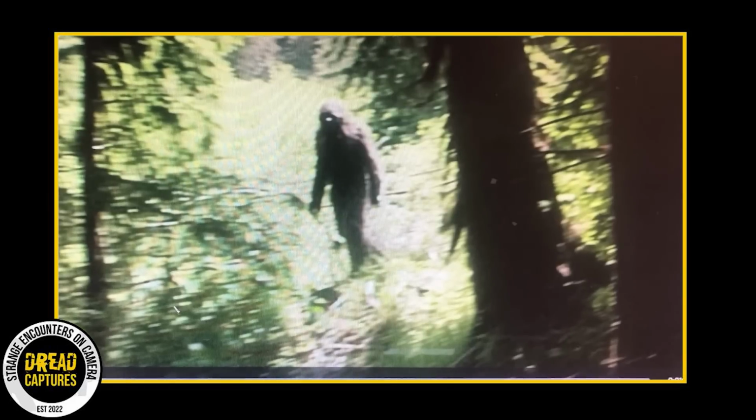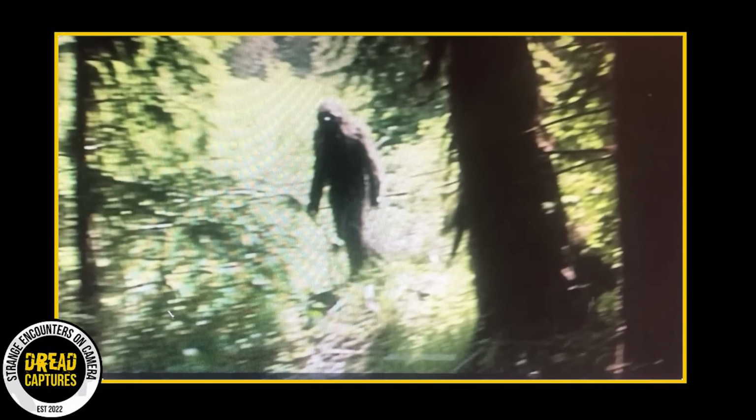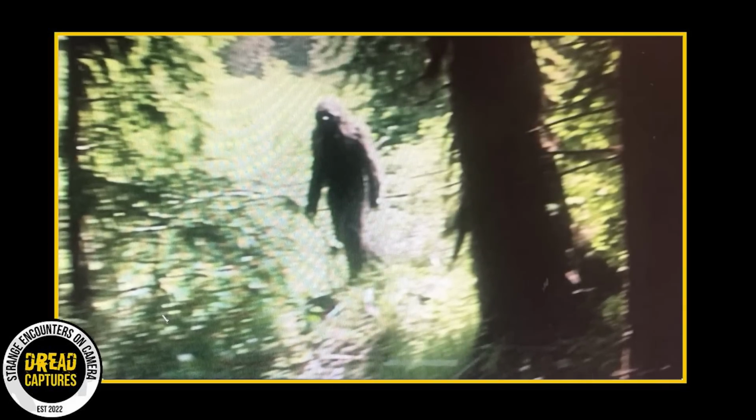Unfortunately, the lighting is pretty bad, as well as the relatively low resolution quality of the image, so the creature's facial features remain a mystery. Although a clear identification is impossible to make based on this footage, one would be hard-pressed to believe that its face would mirror a human's, given its otherwise primate-like features.